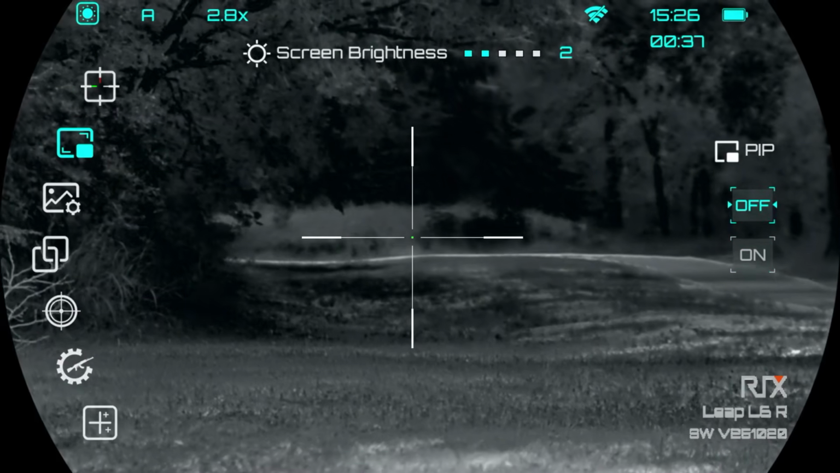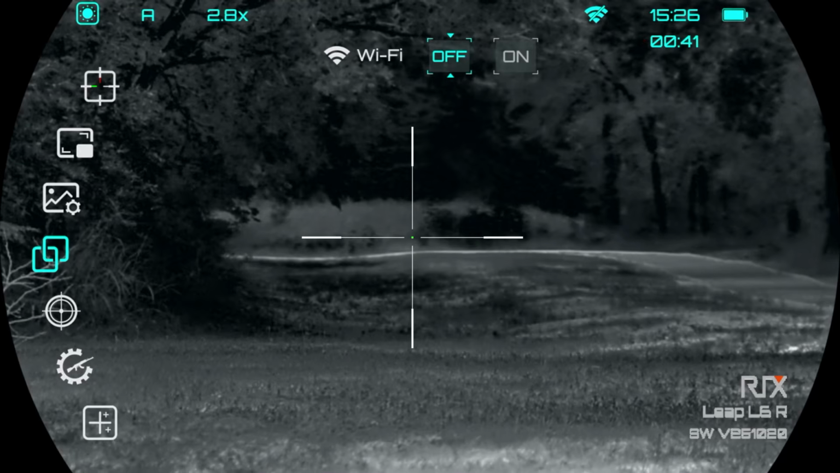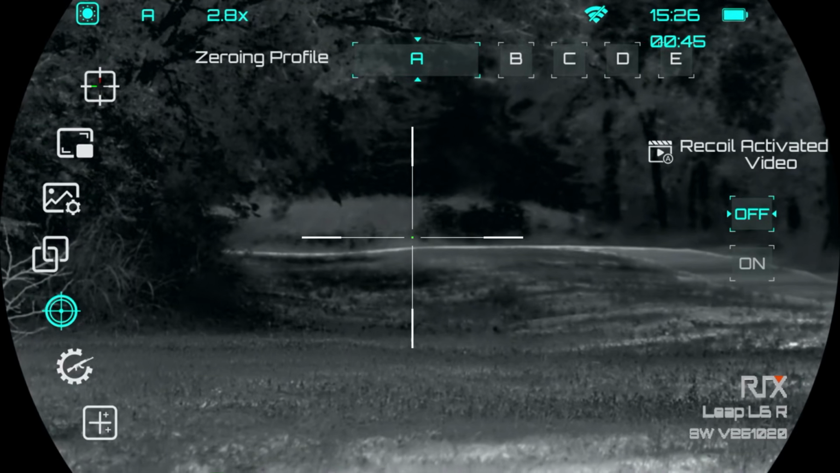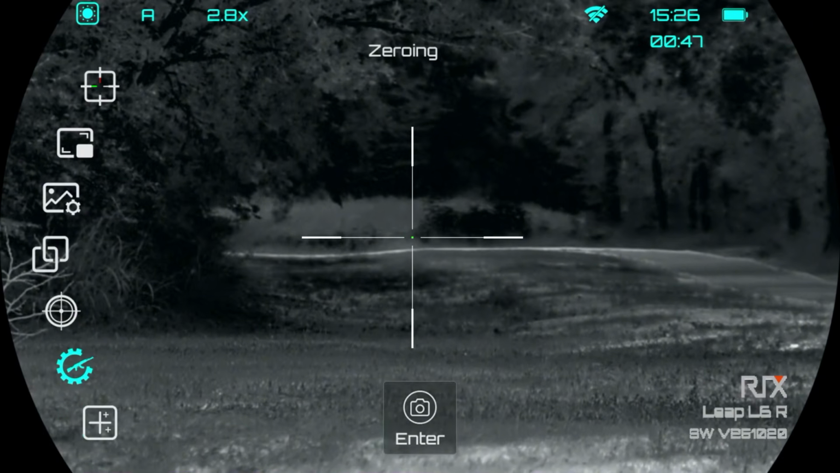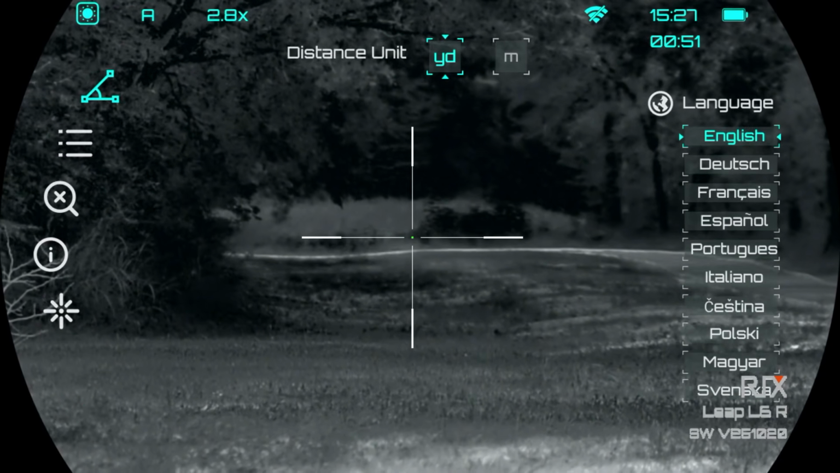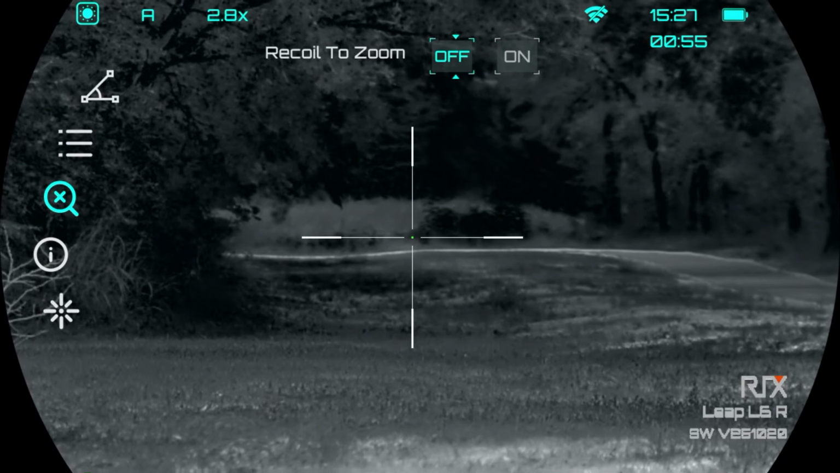You can calibrate the scope basically to where you're hunting, the elevation, the humidity that you're running, certain things like that. So down here in Texas, we have 100% humidity right now. So the thermal does struggle a little bit compared to if you were in the mountains, but you know, that's just what we have to deal with here in Texas.